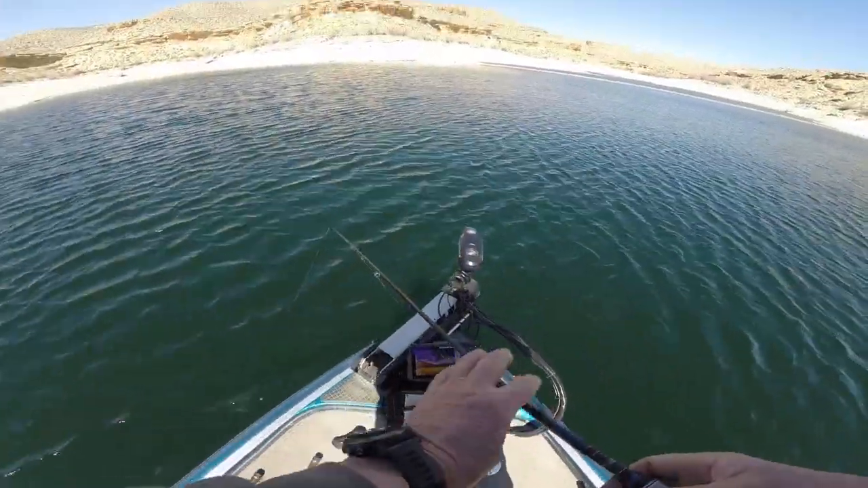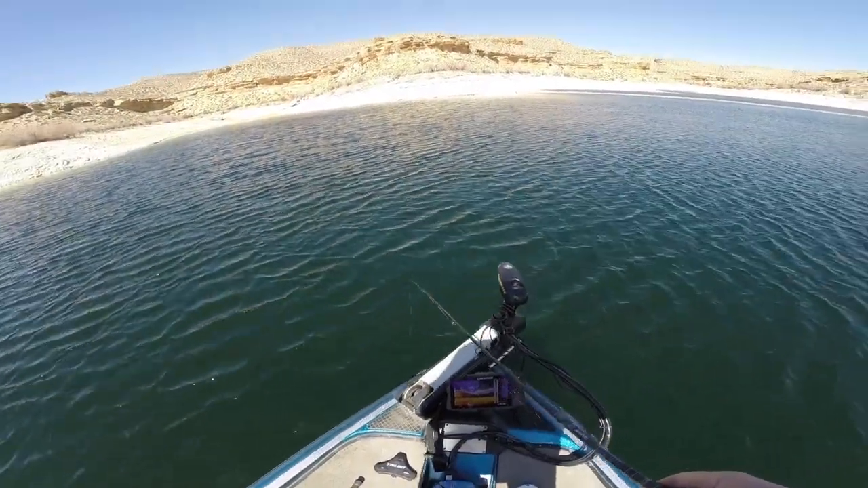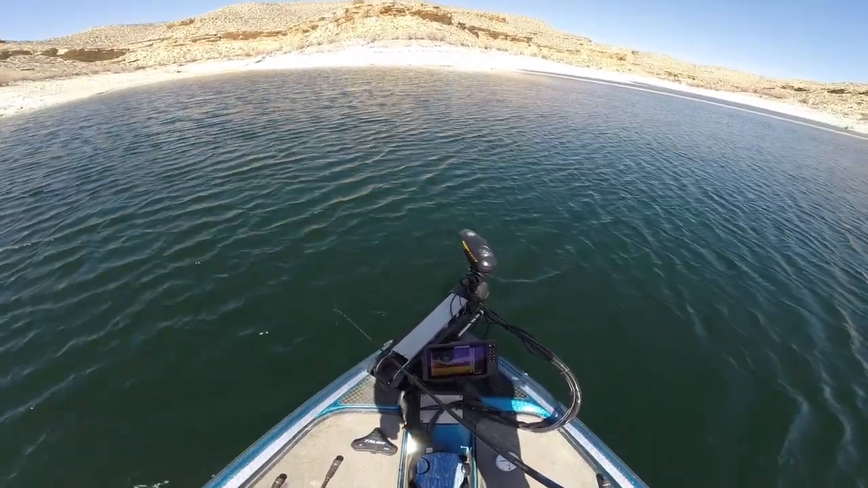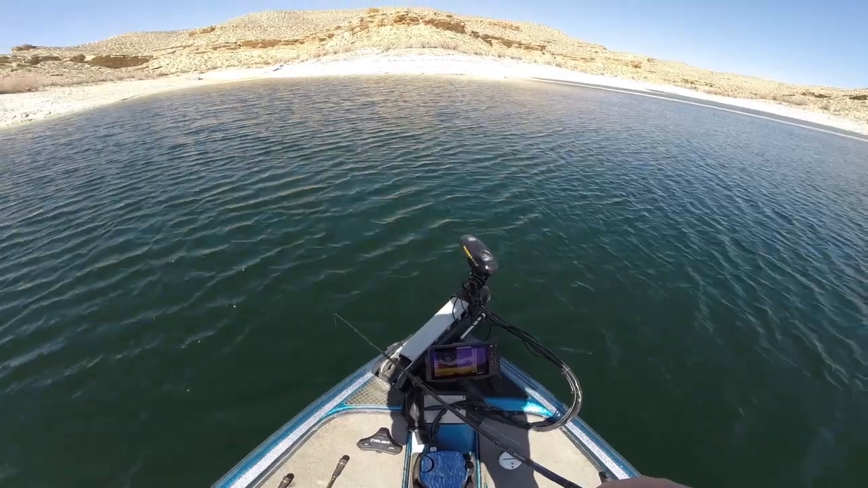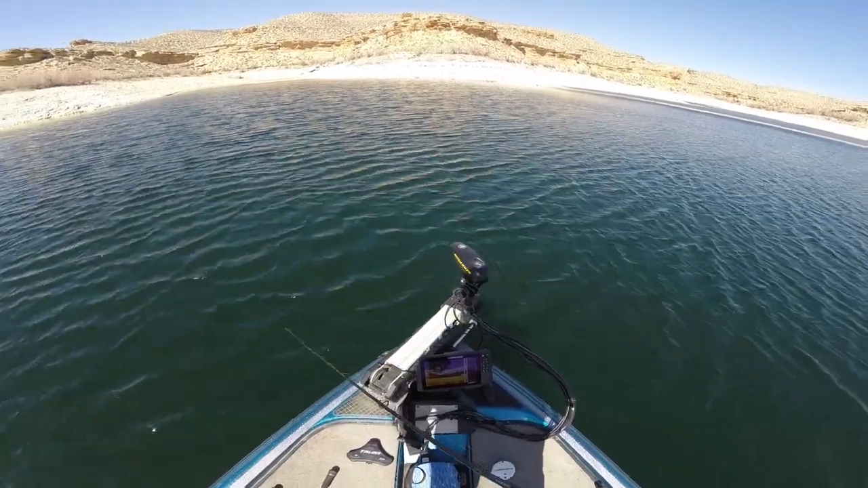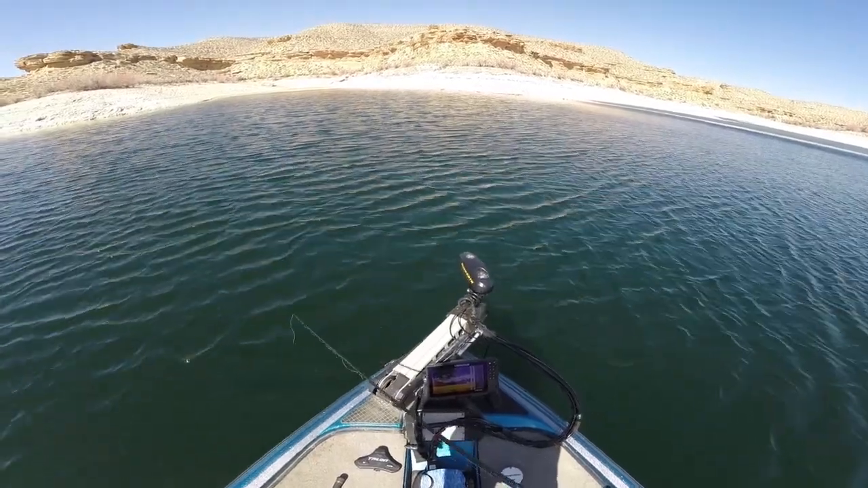So that just gives you an indication of sometimes it's difficult for you to identify exactly what you're fishing for, because lots of people would think that that's just the bottom, and nope, that's a pile of fish just sitting there that are not active.